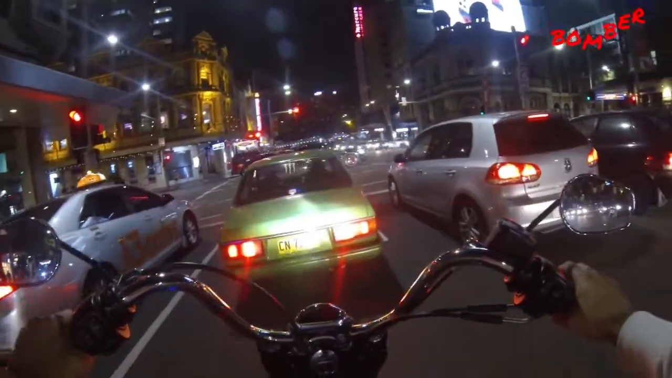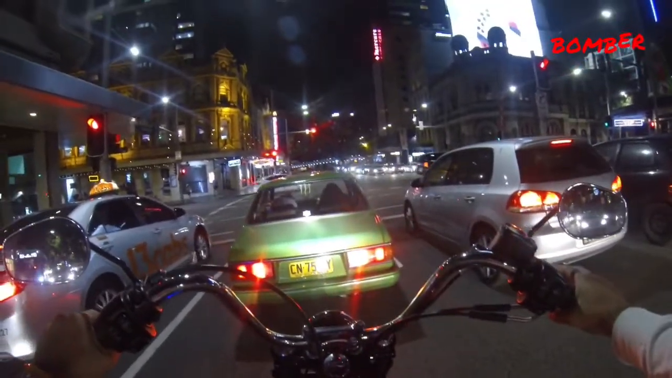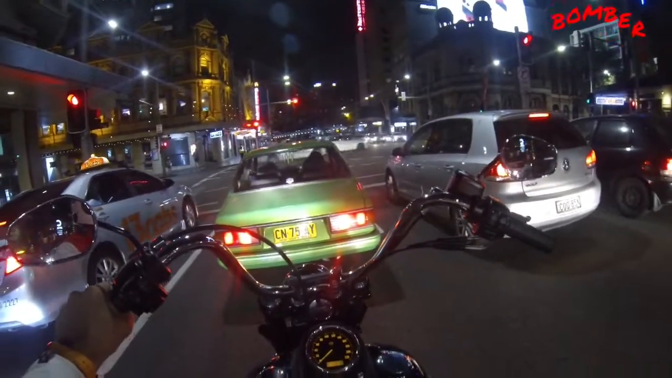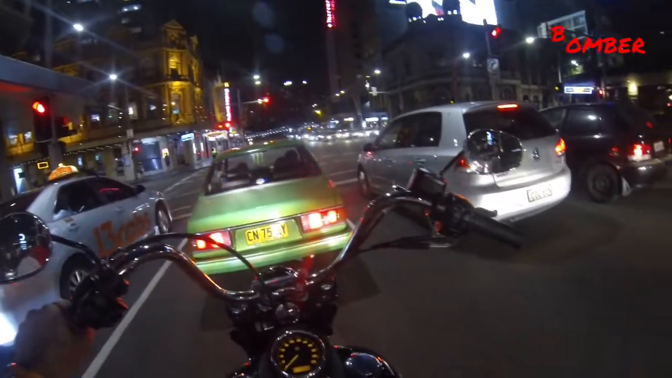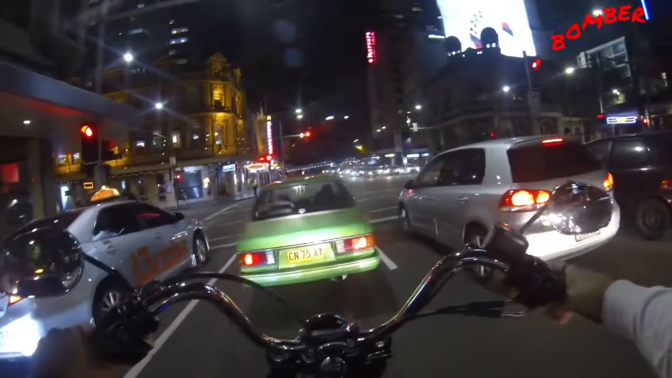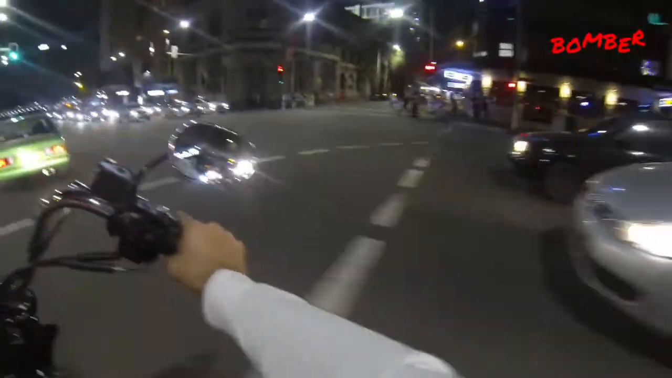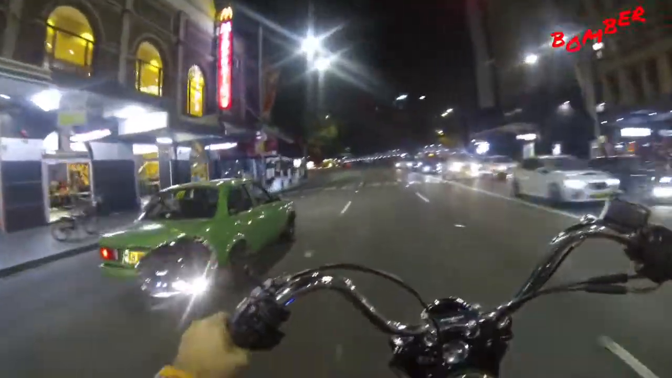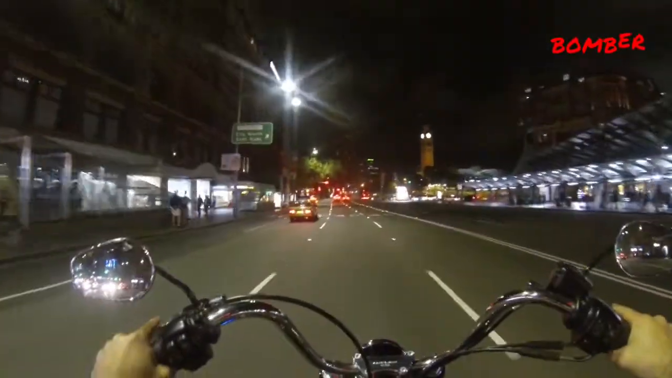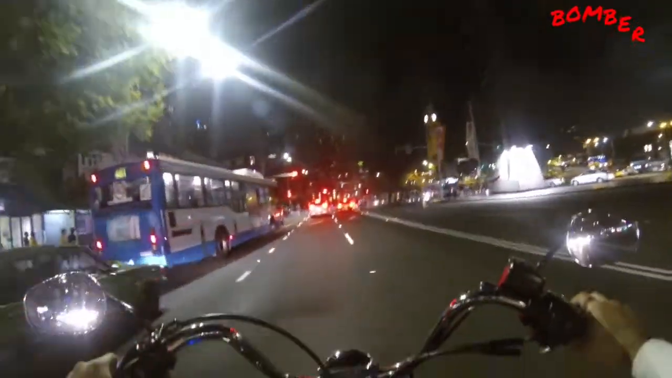What's this little thing? An old Holden Gemini maybe or something. Looks like it's got a bit of work done to it. It's got some gauges there. Little green thing, actually might be what they call a Tirana, I think. Let's see. I can't hear it over my wind. Oh, whatever it is, it's got a rotary motor in it. Oh, heavy on the brakes, pal.